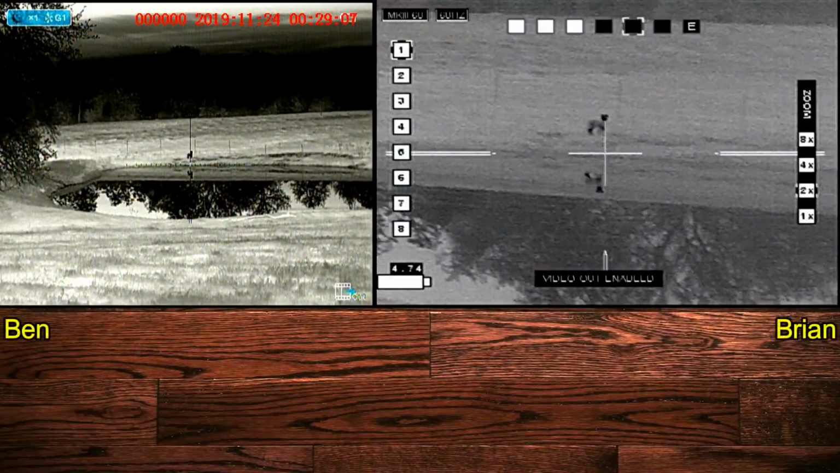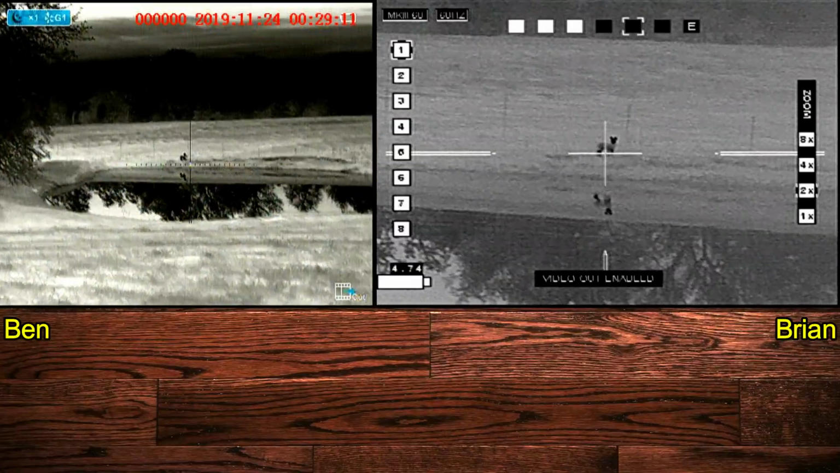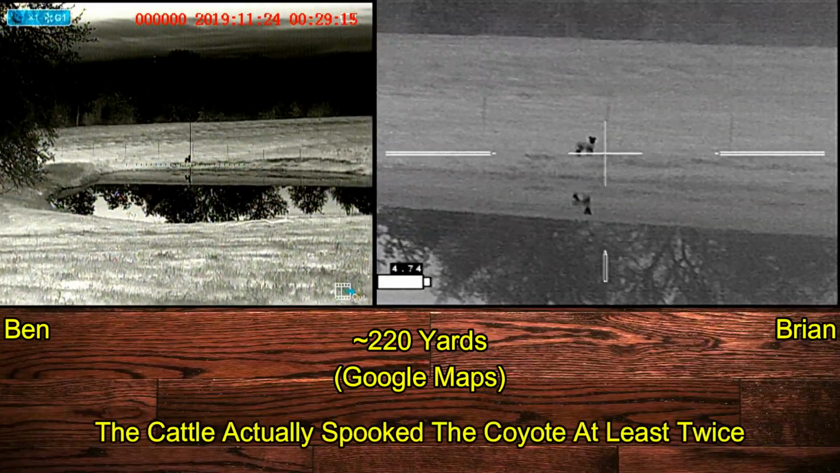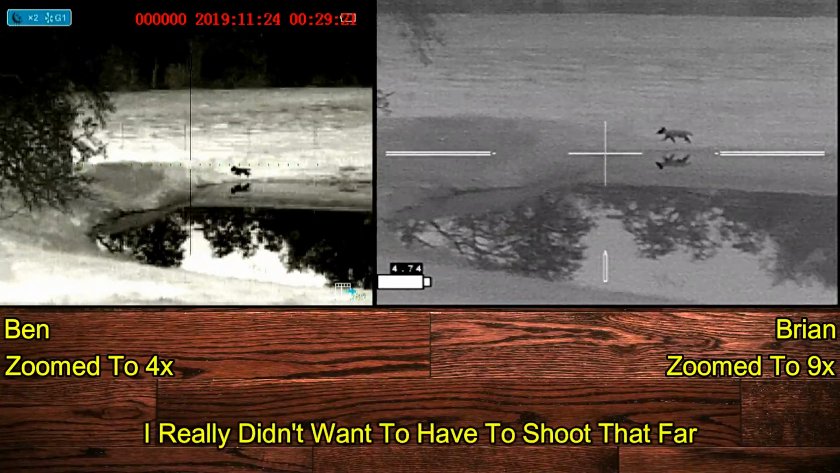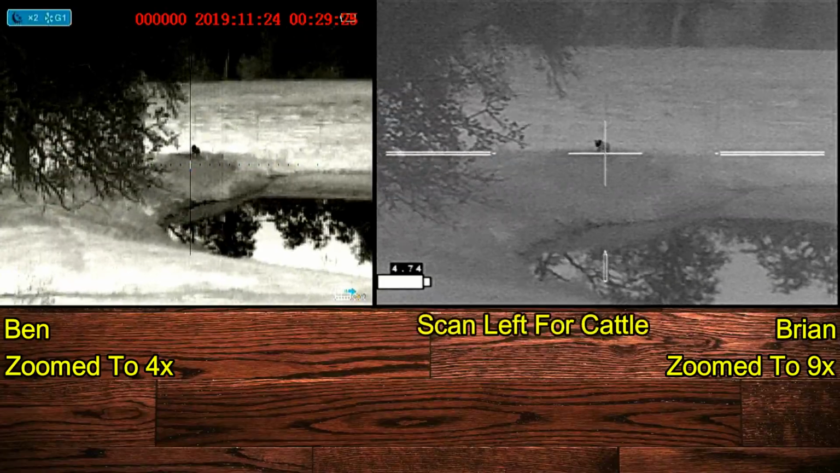Carpe Canis. Still later, came across this coyote. We chased him all around the pastures. The cattle helped us with that. The cattle were actually no help at all. I asked Ben if he could make a shot at this distance. He said he'd give it a try. I thought it was a little far and started lip squeaking, and the coyote responded.